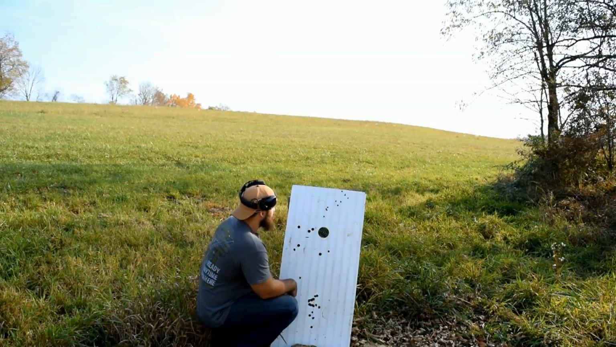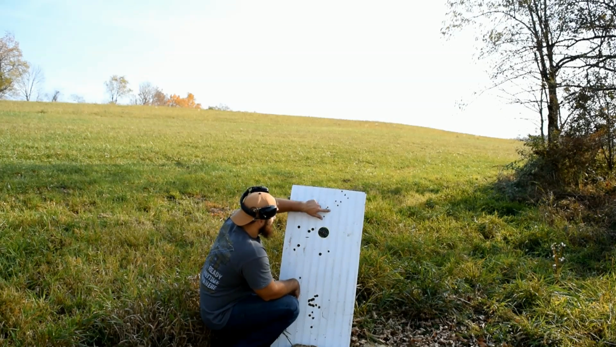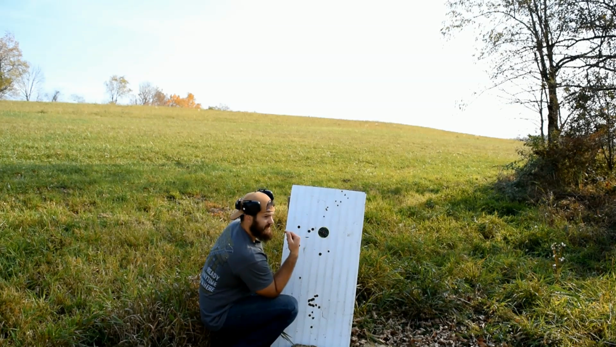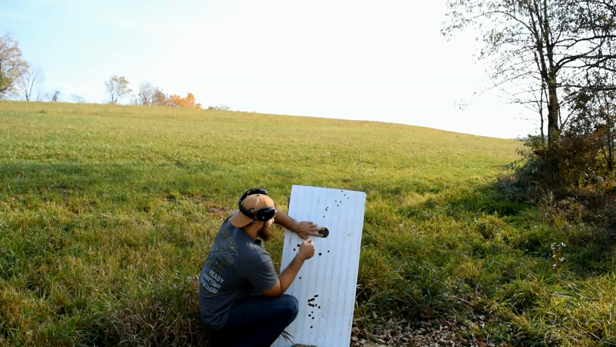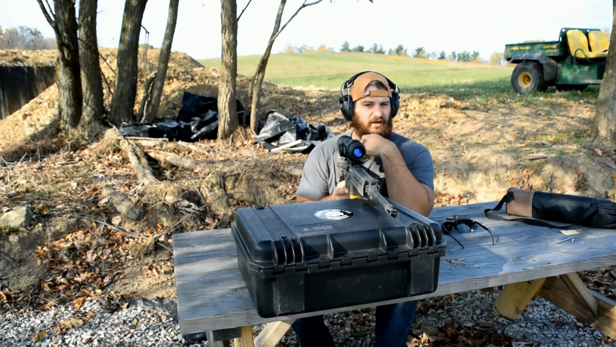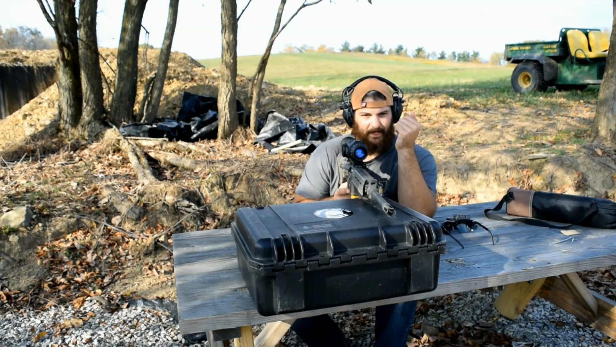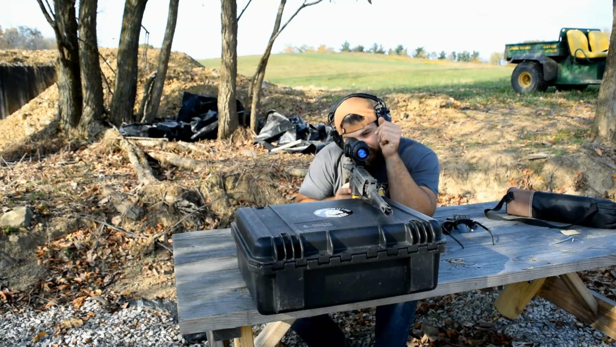So what we have here is our group of 3 that I just shot right here. I went ahead and shot 3 just to make sure that we got the correct group because there are a bunch of different holes on here. But what we're going to do is use the software in that thing and draw this group down onto target here in pretty quick fashion. All right, so I've gone ahead and brought the reticle down a little bit. We're gonna go ahead and take one shot and see how I did on the correction.